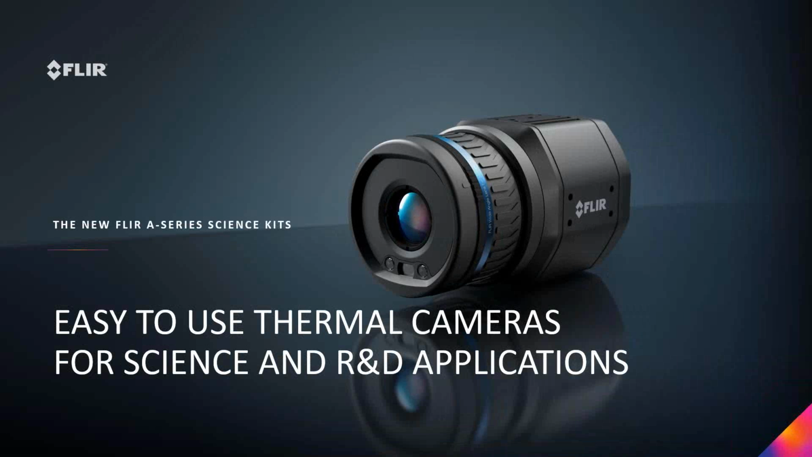But with the development of the new A-series cameras for automation and industrial safety, we wanted to leverage the new cameras to provide a unique value in the R&D and science space. So to do this, we created dedicated science kits that pull together a number of the accessories I mentioned previously and some of those options to provide a complete system that meets the specific needs of R&D and science applications.